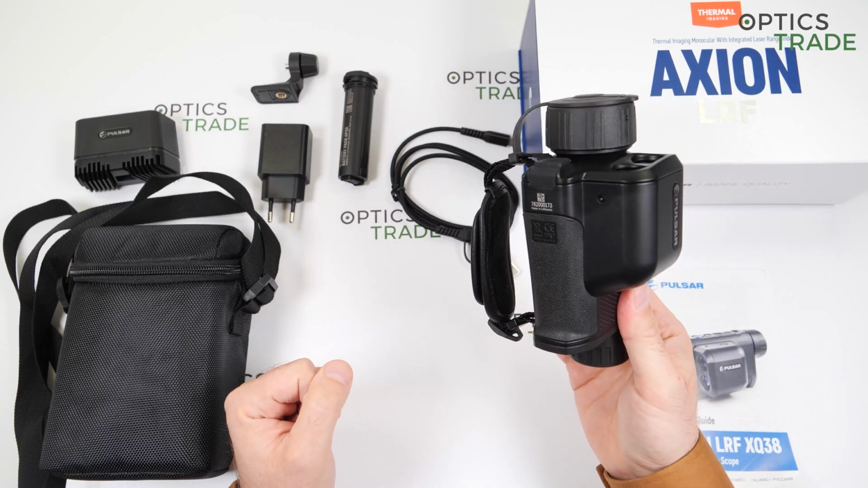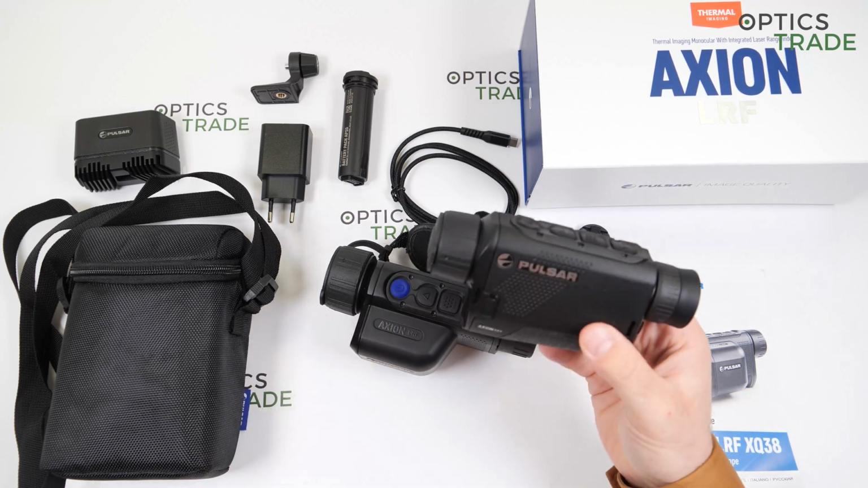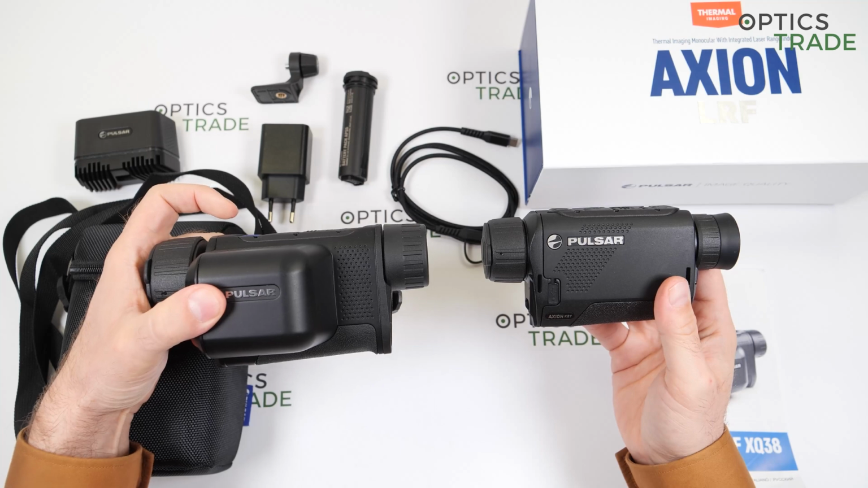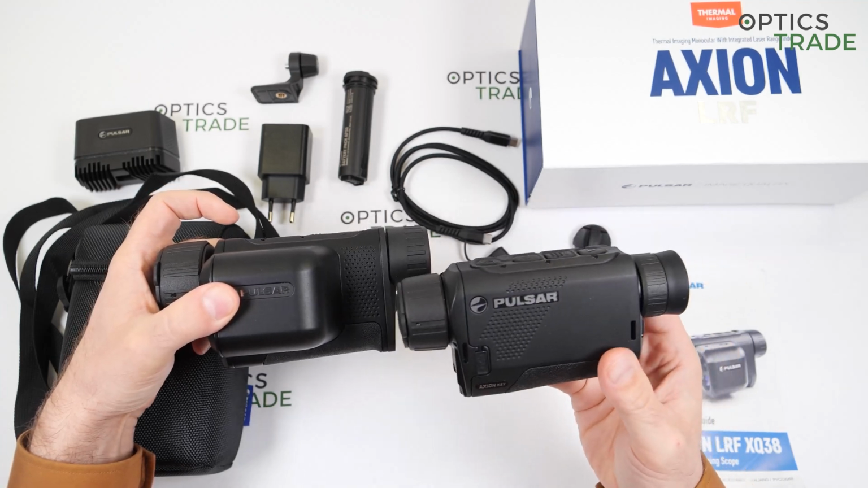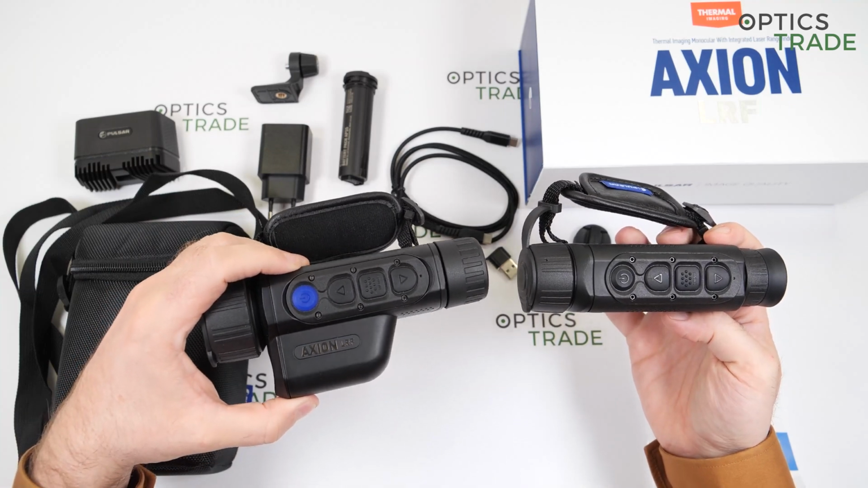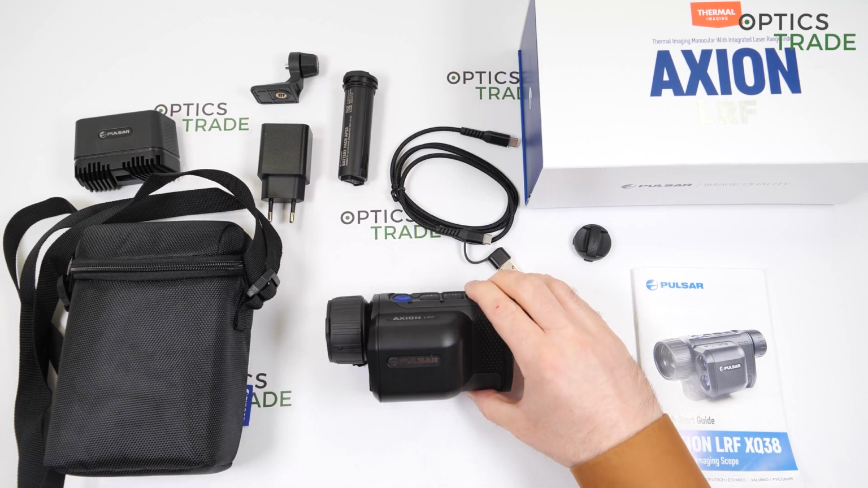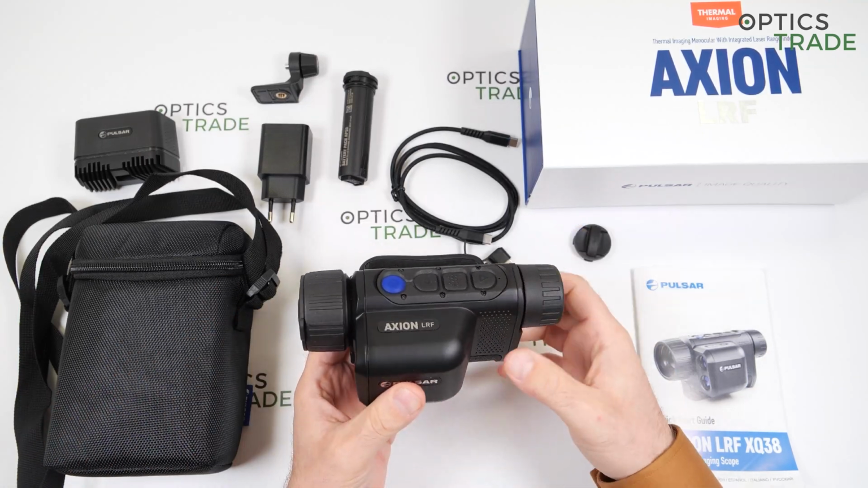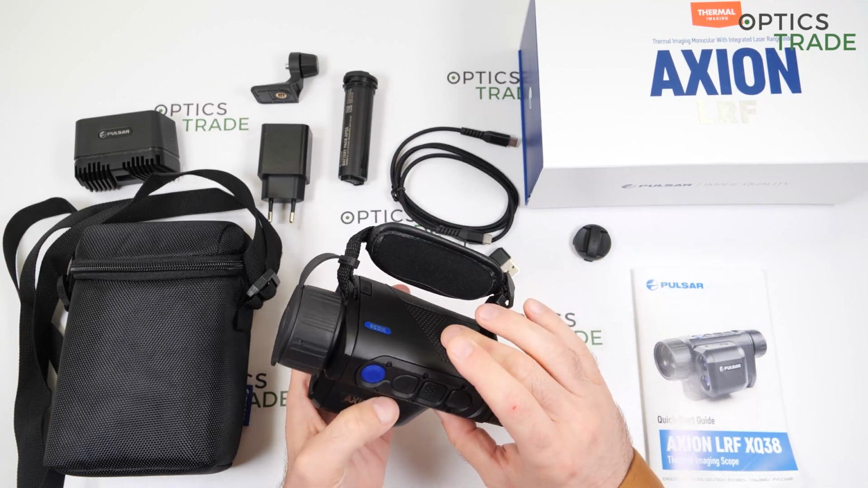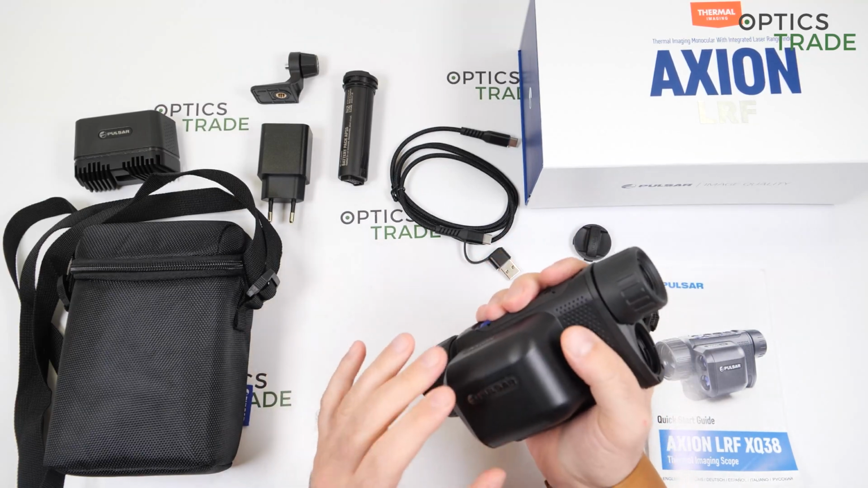So if you have seen other videos of us, you probably noticed that the previous XM Axions were quite a lot smaller. The model with the integrated laser rangefinder is even bigger than the normal XQ, so it's not such a compact device anymore. However, it still features, I would say, the best in class build quality. The housing is made out of magnesium. It's really, really well made, and also very nice to hold and so on. So still a nice device.